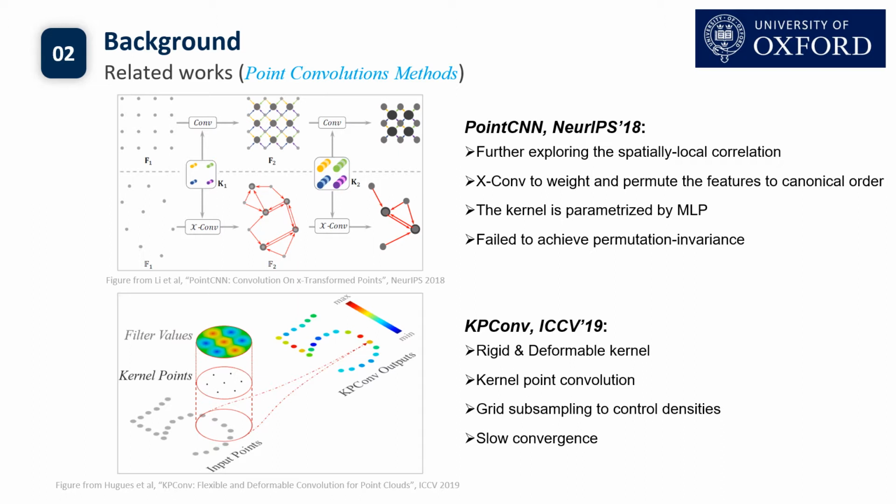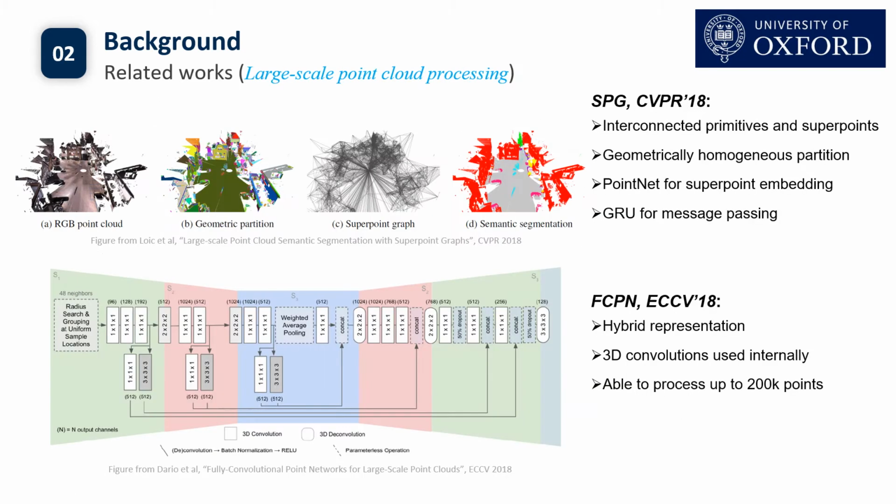Later, the kernel point convolution is further proposed. The main idea of this paper is to map the raw point clouds to predefined kernel points, and then do convolution operation on these kernel points. To process large-scale point clouds,